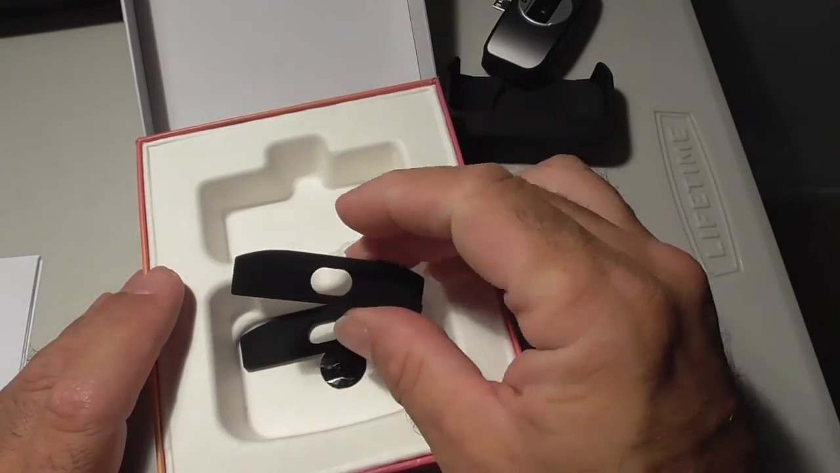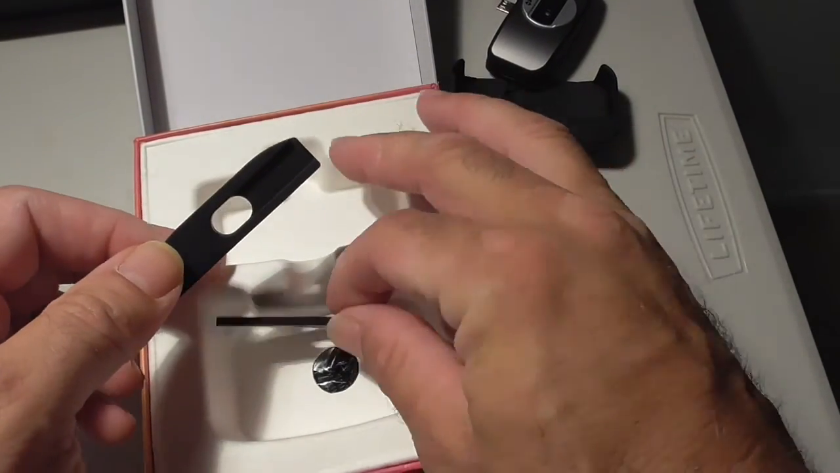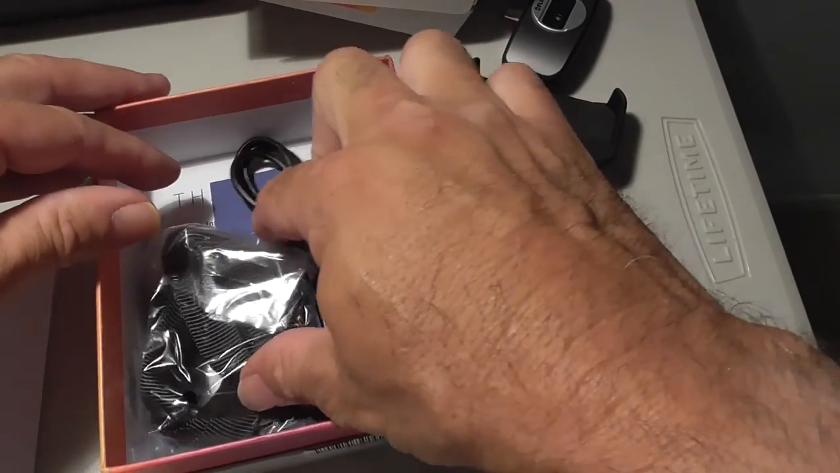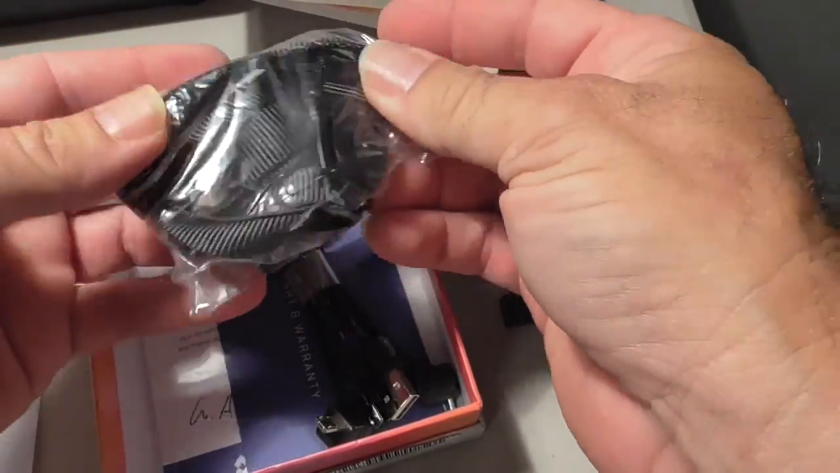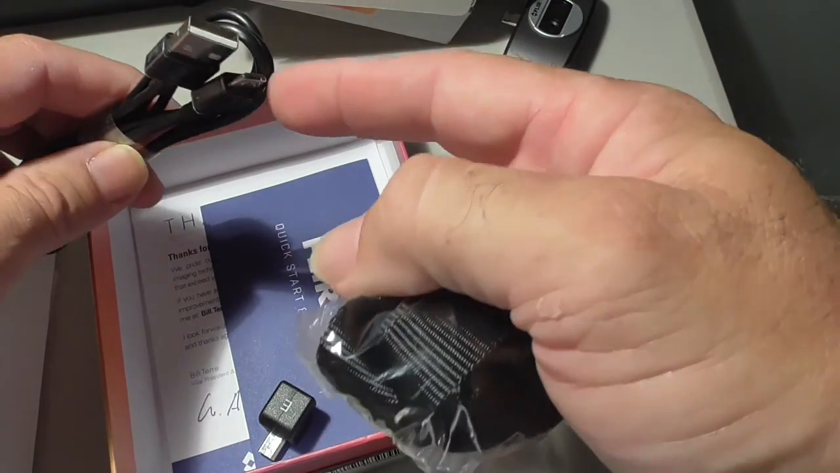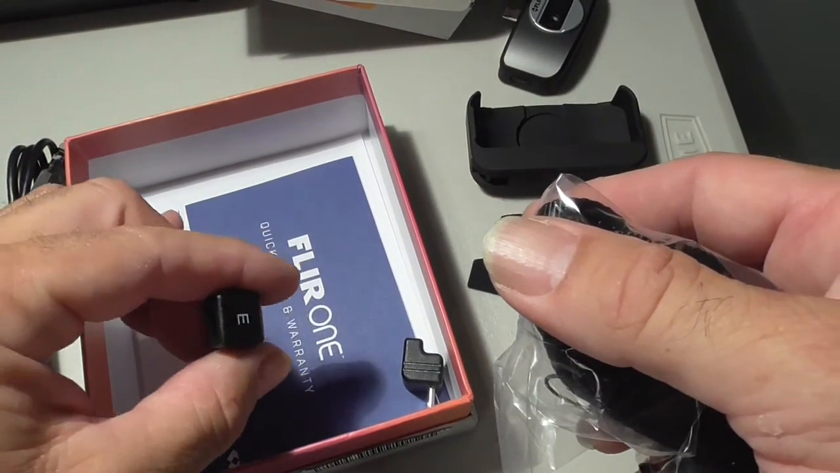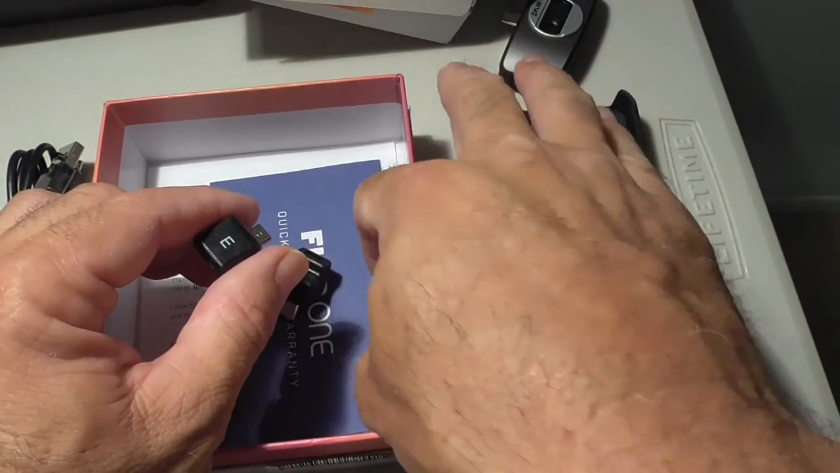We have, I don't really know what that is, maybe spacers for different phones. Okay, in the bottom of the box we have a cord, and like a carrying cord. You have the thing that will connect to your computer, and looks like it plugs into the bottom of the camera. And this is really nice. Okay, so they are including the adapters that people were having to go out and purchase.